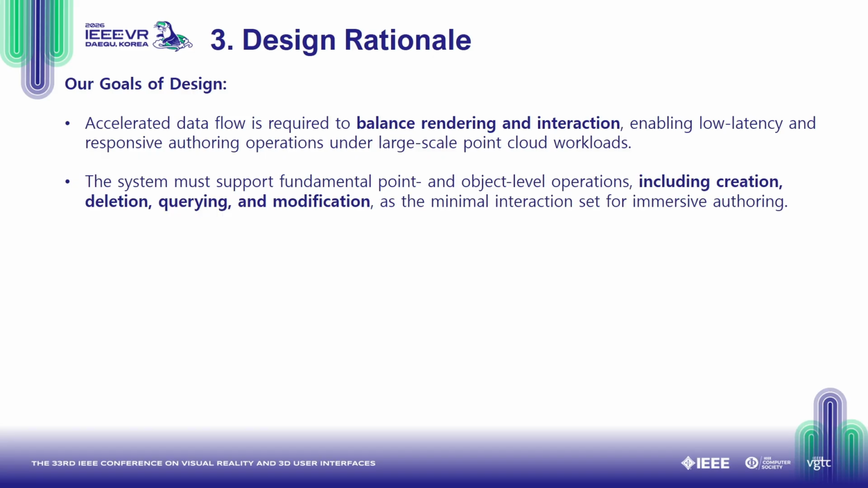To enable geometric authoring for large point clouds in VR, we derive two goals for our system design. First, we aim at designing an accelerated data flow architecture that balances rendering and interaction in VR. Second, the system should support both point-level and object-level operations as the minimal interaction sites for immersive authoring. This includes creation, deletion, query, and geometric modification.